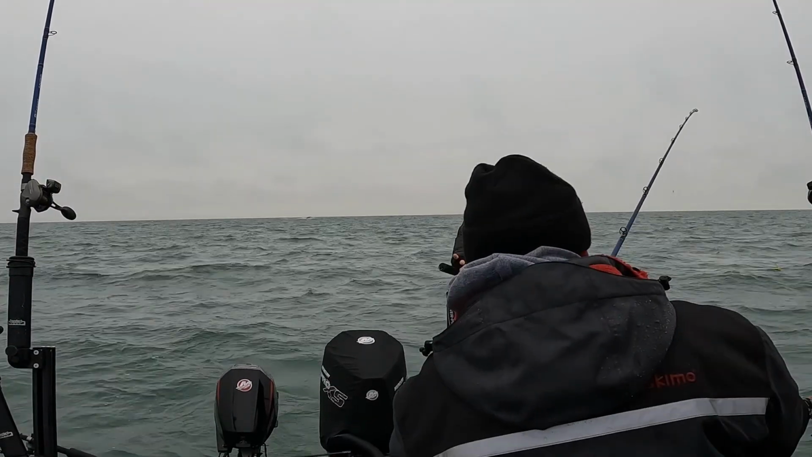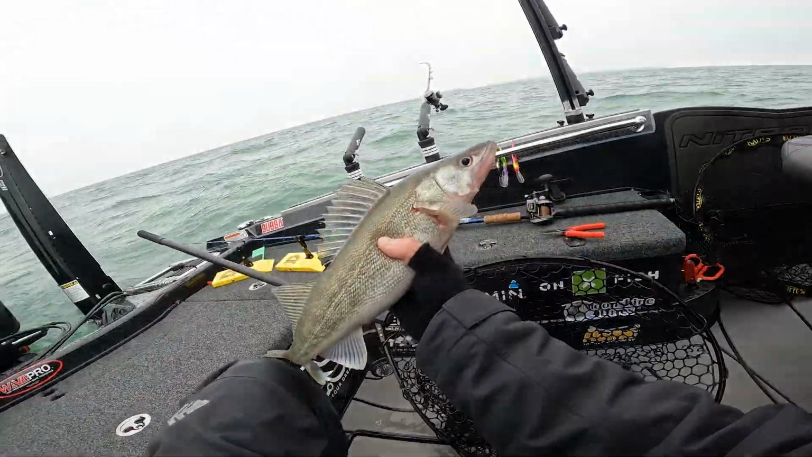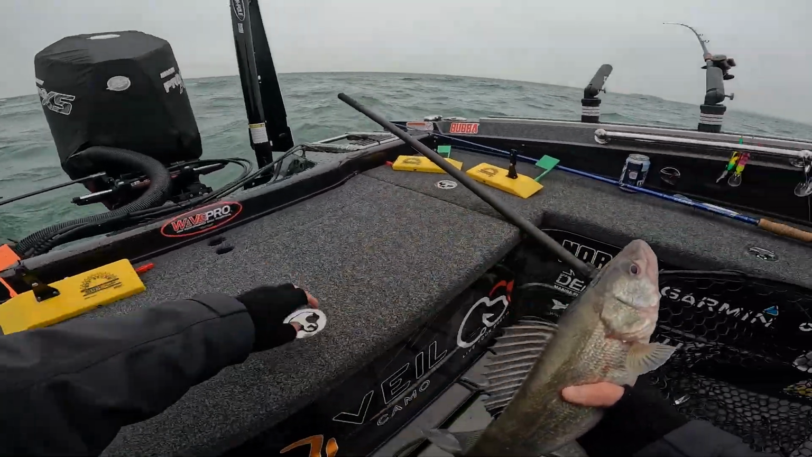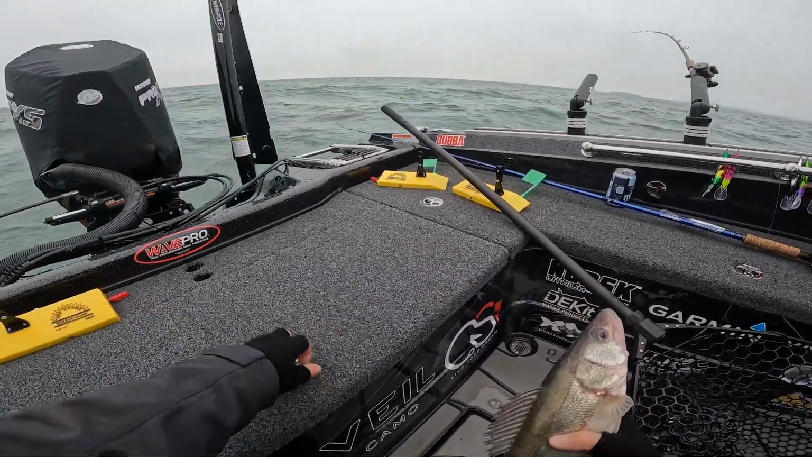Oh boy, looking pretty small there, Jeff. We'll take it. It's another walleye in the box. That makes 5. I think the wind is supposed to pick up today, so take what we can get while we can get it.